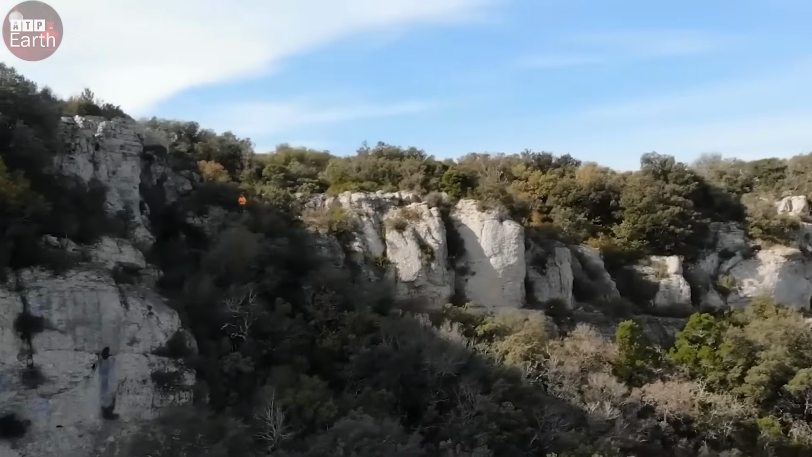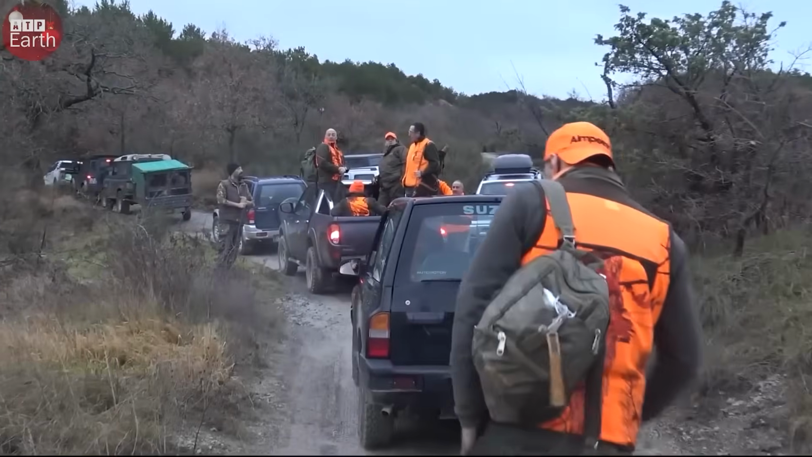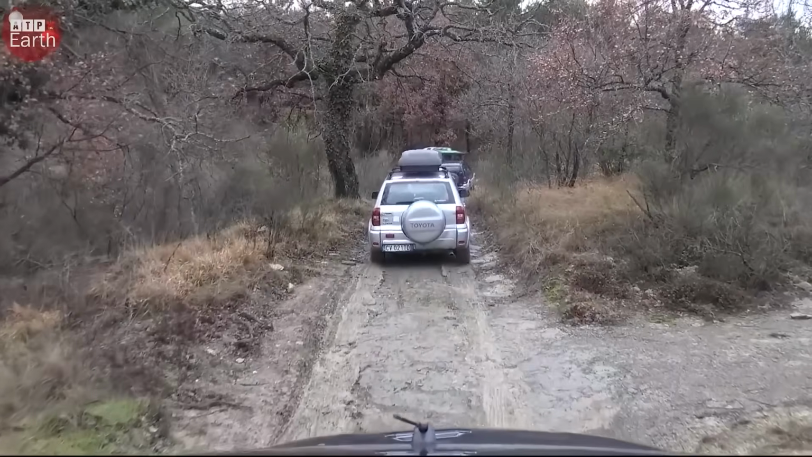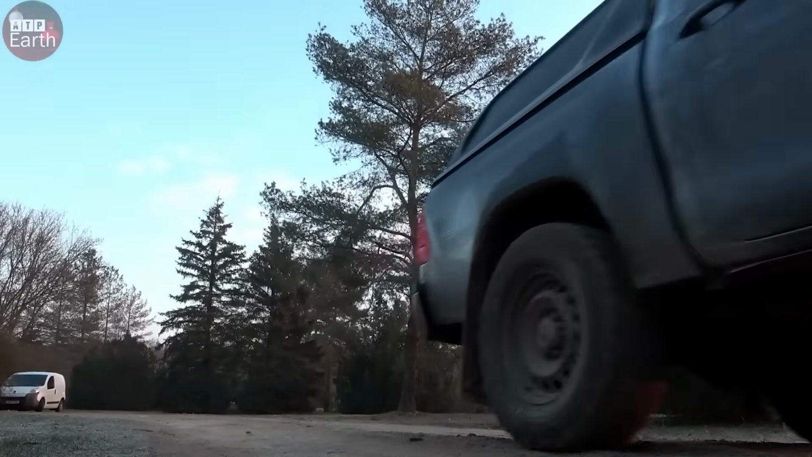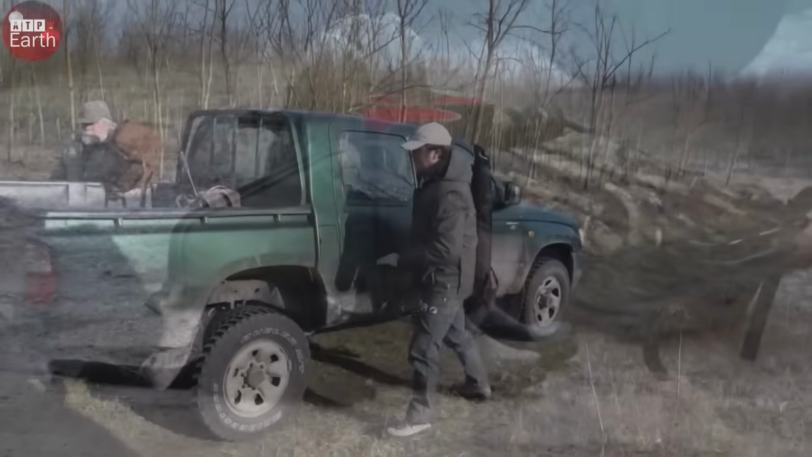Last week, I had the chance to visit the Transdanubia region in western Hungary. At first, I just intended to take a light stroll, nothing too serious. But that morning, I happened to run into a few hunter friends who were gearing up for a wild boar hunt. And just like that, without hesitation, I rushed back to grab my rifle and backpacked along.